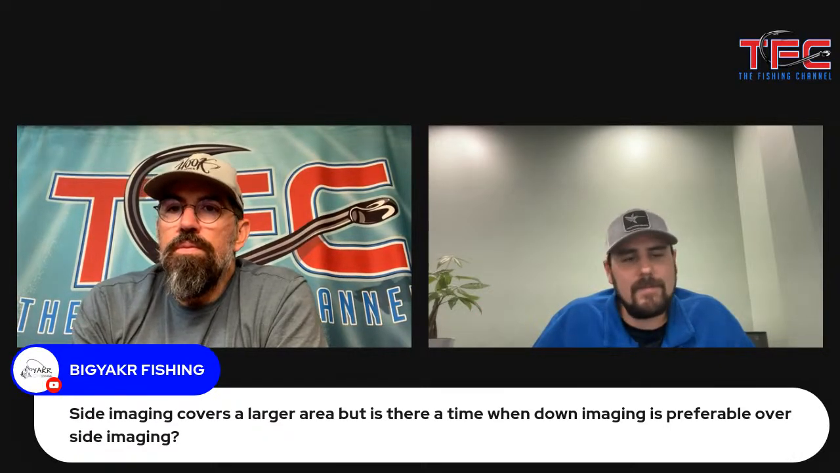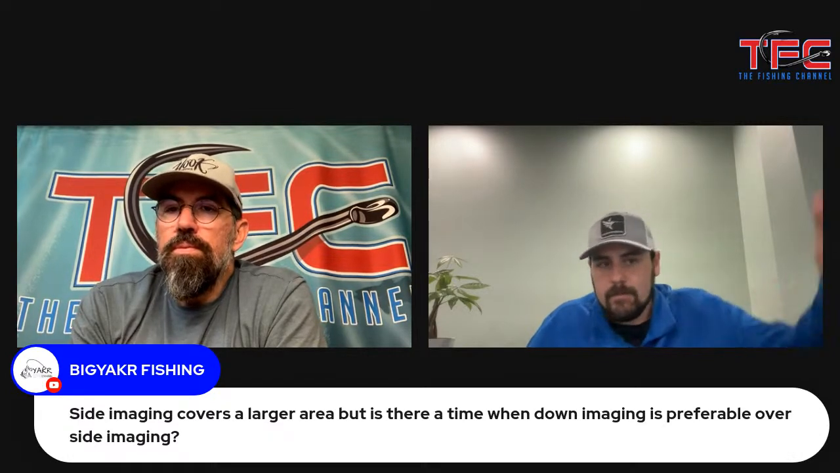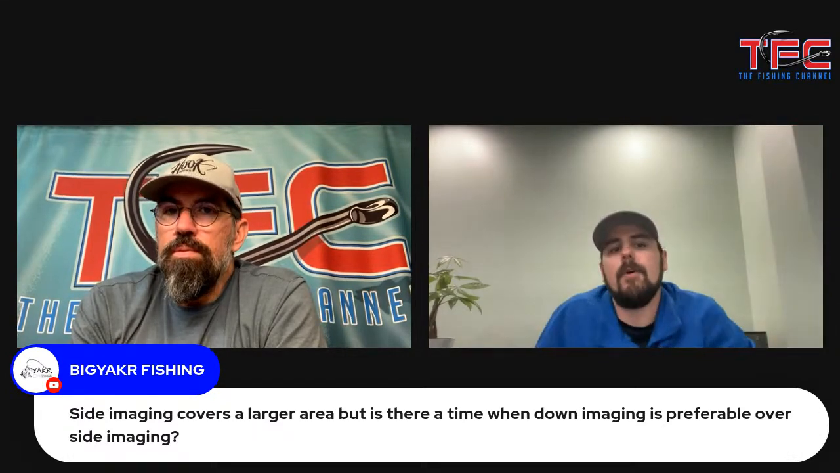But I still love to always be running side imaging. If those fish move, you might catch them going up way further to the side of the boat or way behind, wherever it might be, you're covering more water. So there's definitely times where I think down imaging or 2D imaging is more important, but I will rarely be on a boat without side imaging turned on.